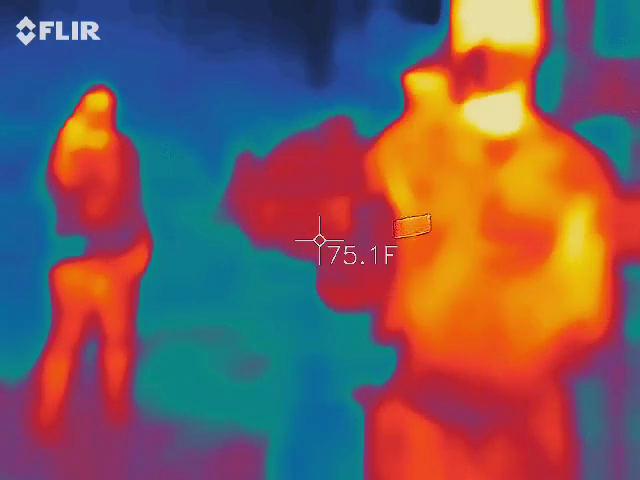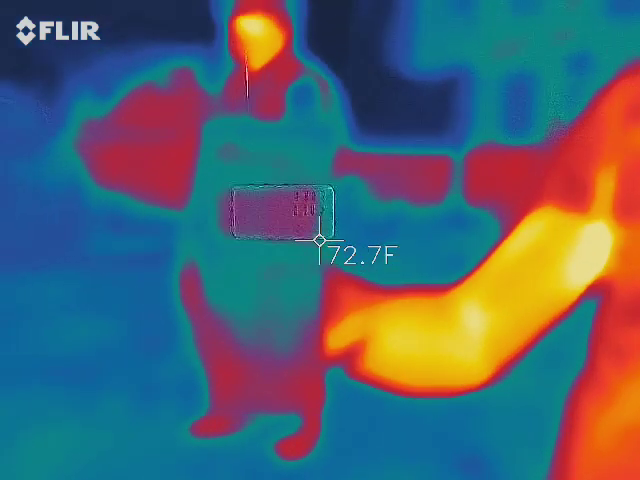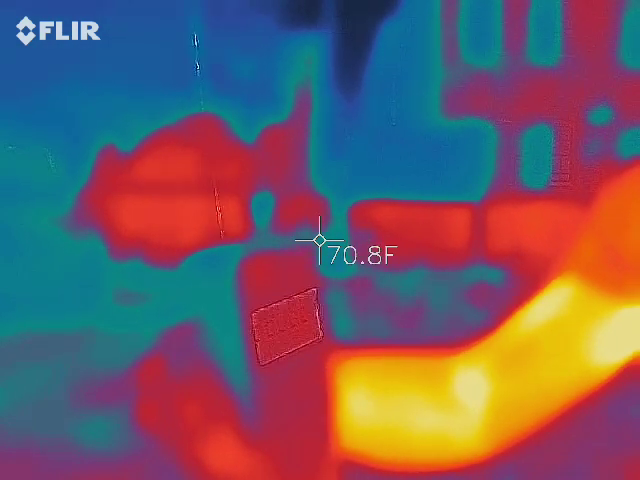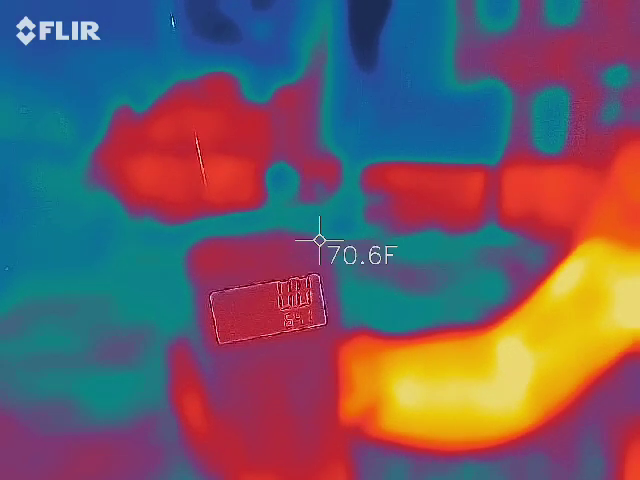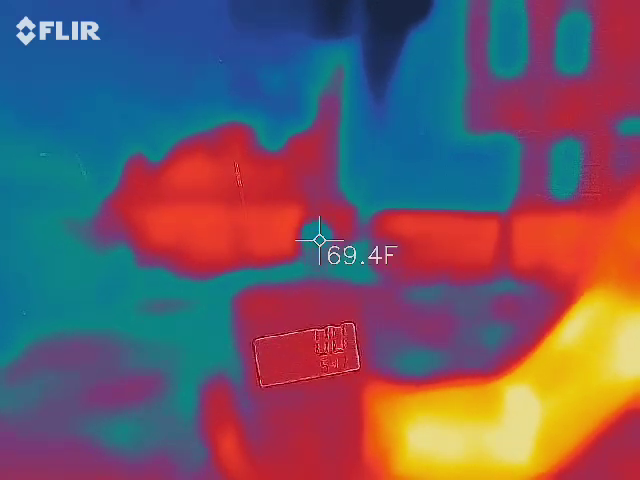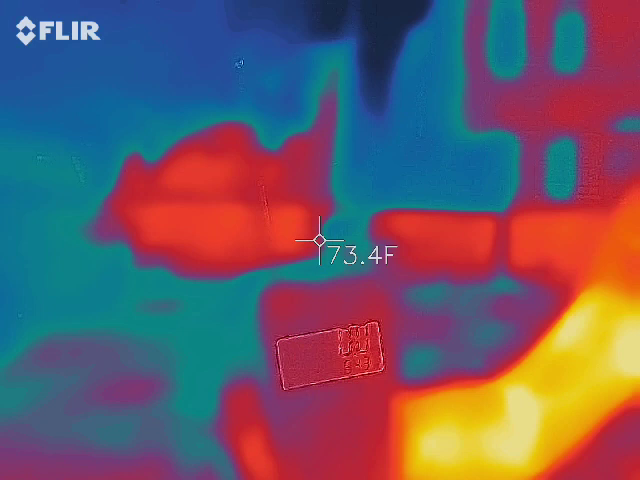Put the crosshairs on this little yellow guy, like right above it, and tell me what you get. Like 70. It says 64.2. Okay, I'm trying. It says 68. Okay. Because I know that they're not calibrated, but I'm kind of testing to see.